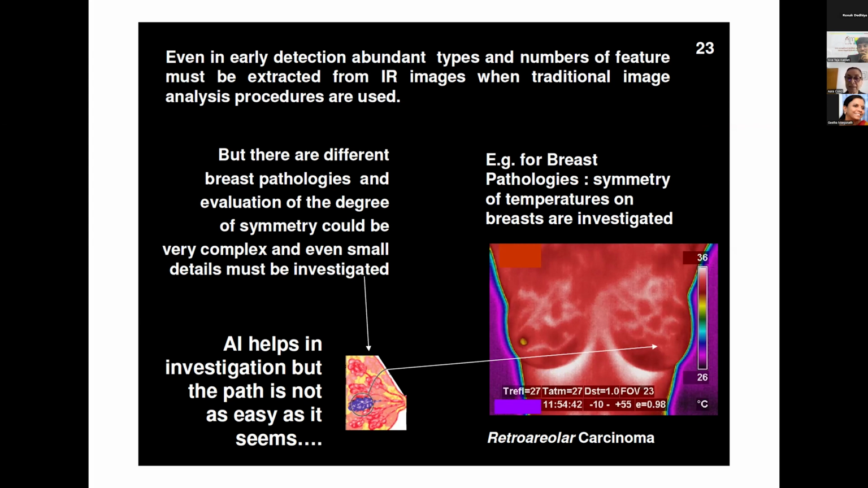Do you see that the nipple on one side appears as a cooler region, and on the other side it disappears? If on one side of the breast it disappears, it could be related to something behind the nipple. In this case, it is a carcinoma behind the nipple.